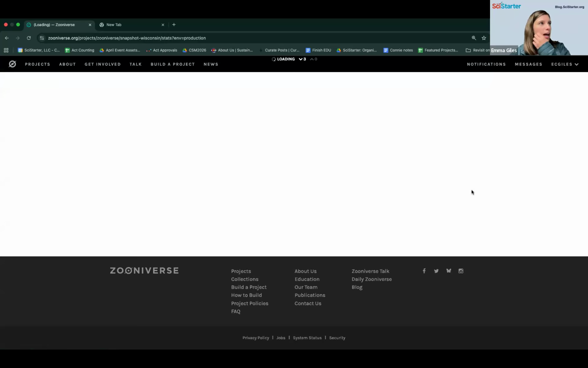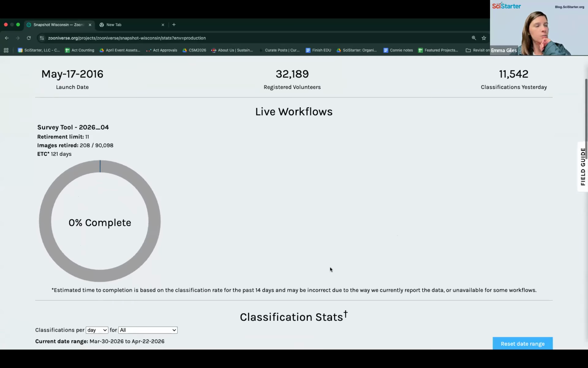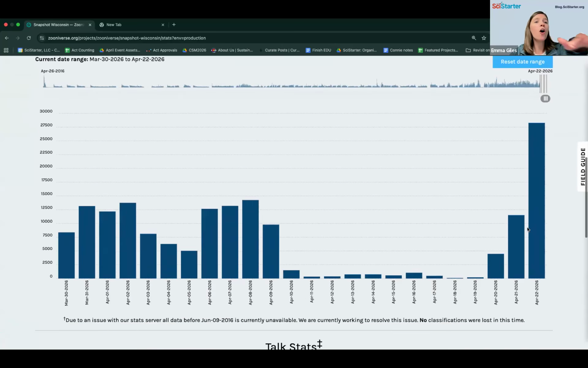You can hit view more stats, which is what I just clicked on to find out more. I know it says 0% complete. Someone asked about that earlier. This is one of many data sets, so 0% yes, but only for recent work. And then we have, oh man, I was aiming for 18,000 classifications, and this is blowing it out of the water. So amazing work, everyone.